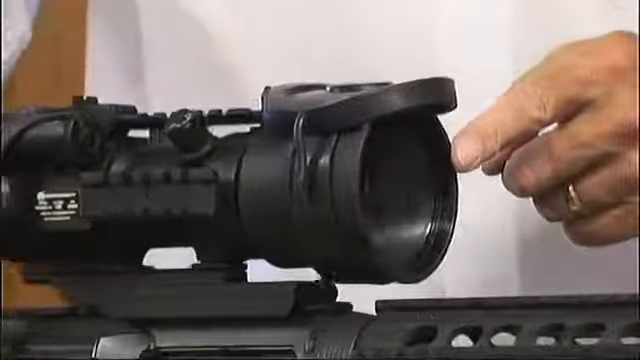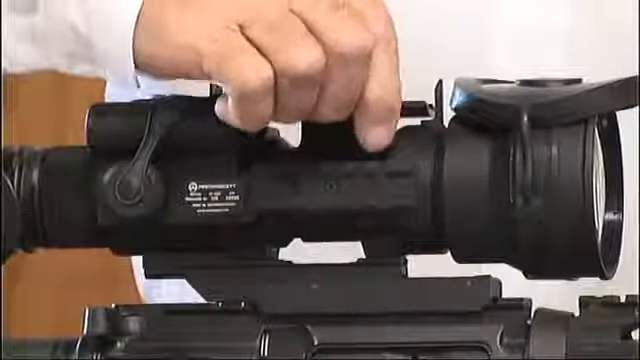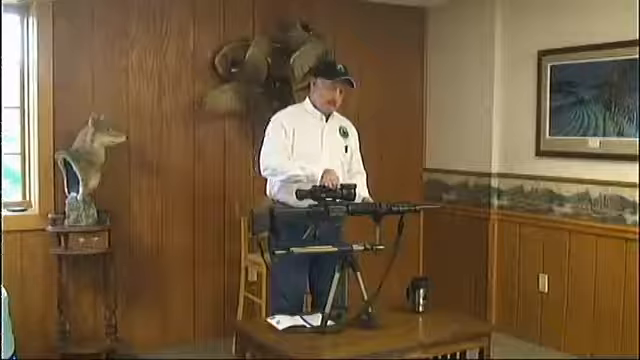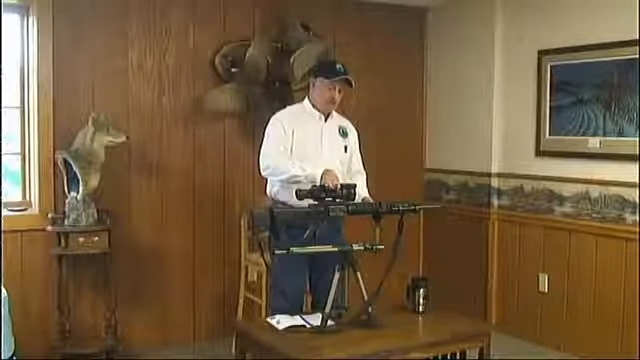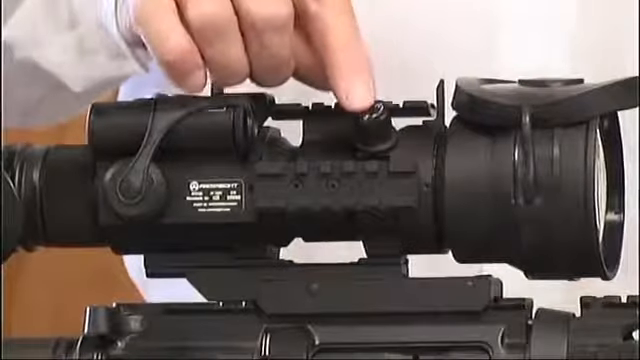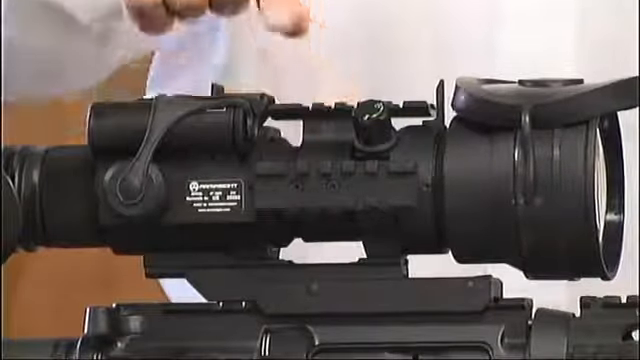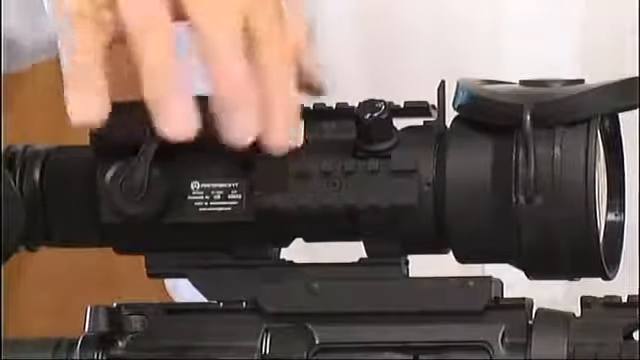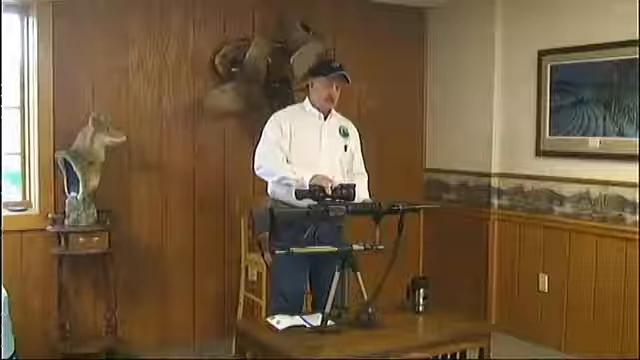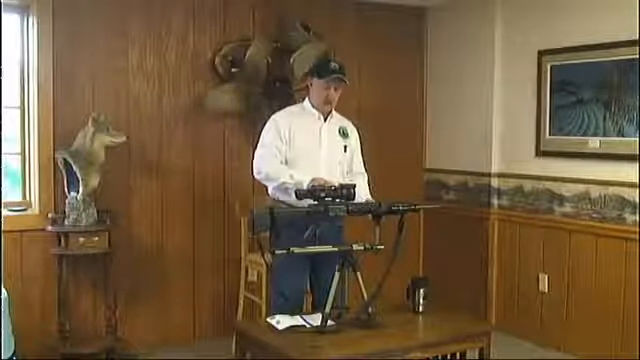If we scroll around this way, this is your focus adjustment knob. I recommend focusing it for a 100-yard shot. Anything closer than that, you can easily get, and anything further than that you're going to be okay with. This one has 3 Picatinny rails on it, one on the top, one on each side. This is for attaching external infrared devices or anything else that you want to add to it.